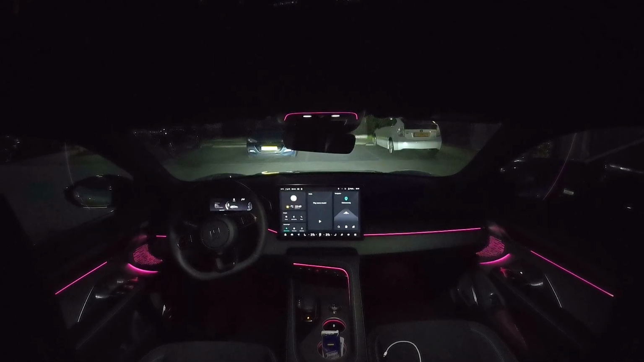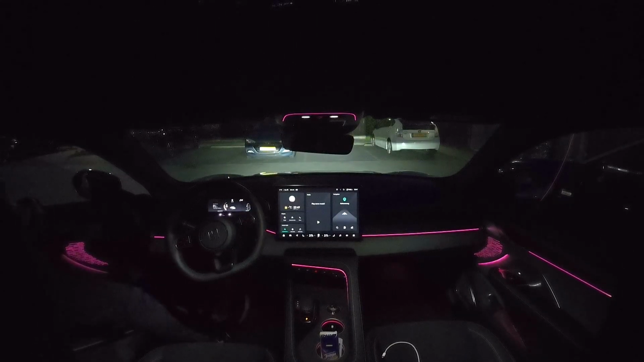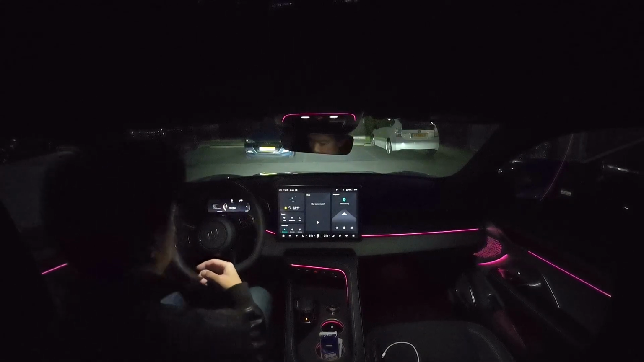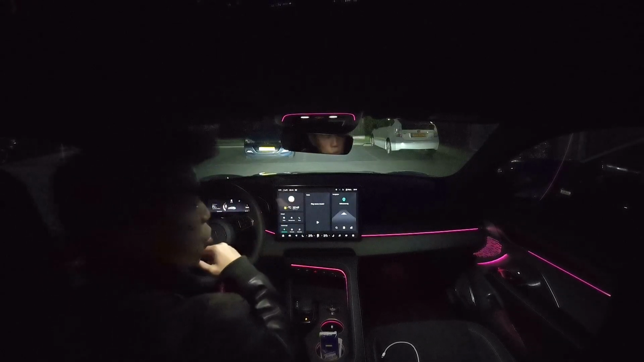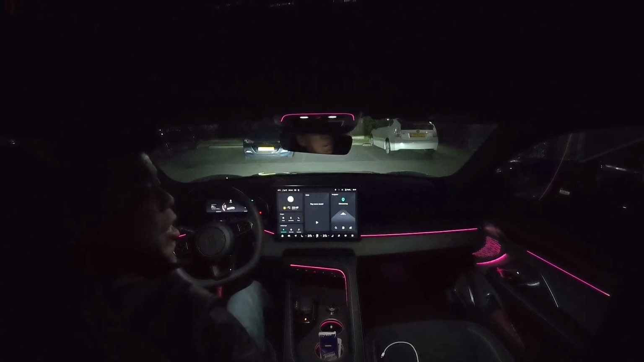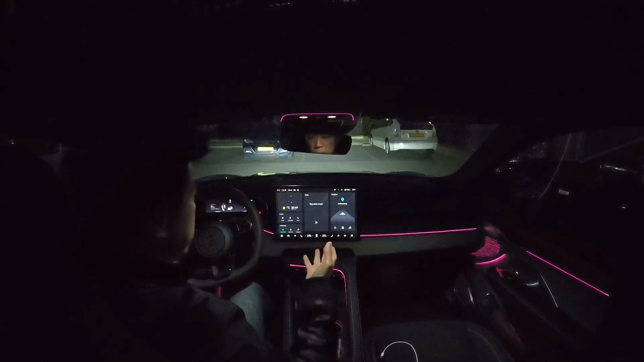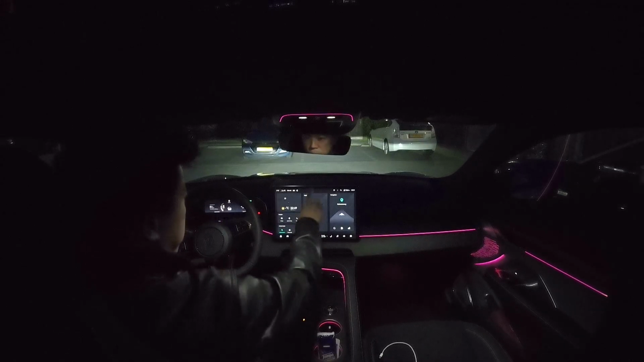All right, I turn on the camera, and let's go back in the front to have a test drive in the night. So I'm not really sure about the camera quality, but we will see how it goes. So yeah, it's pretty dark, but that can't be helped.